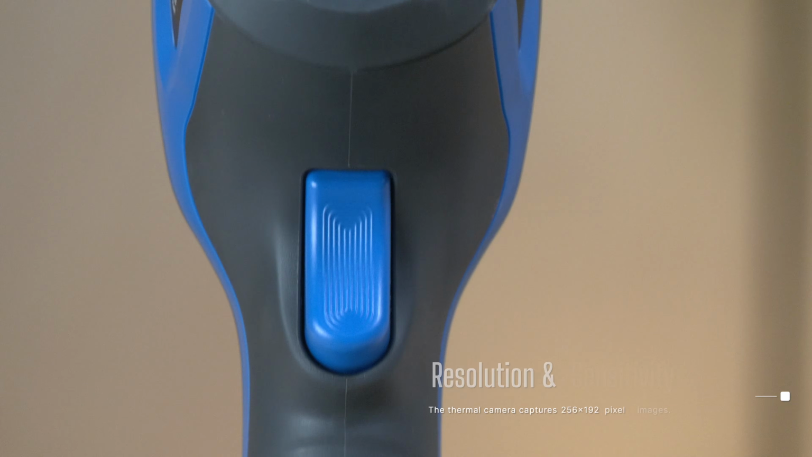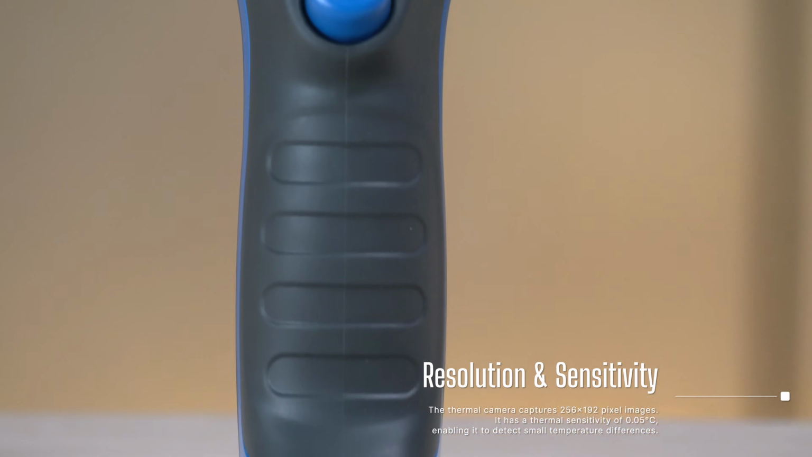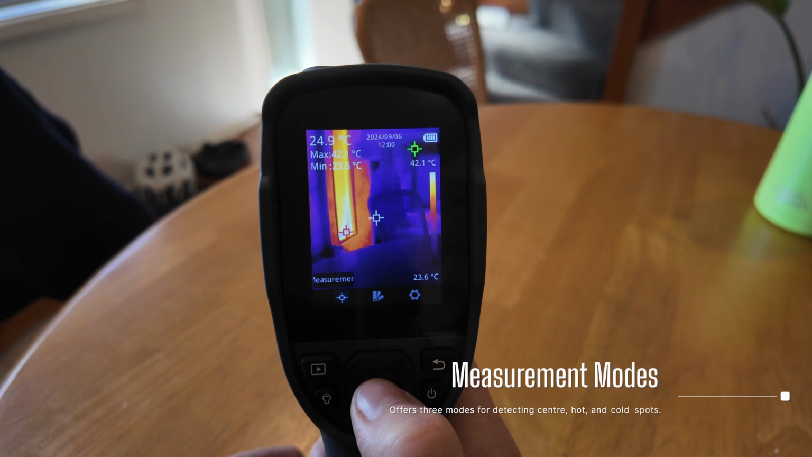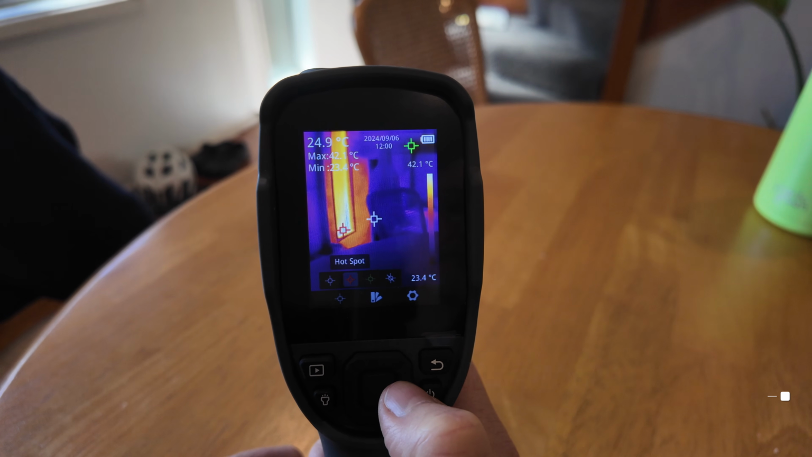The features are resolution and sensitivity. The thermal camera captures 256 by 192 pixel images. It has a thermal sensitivity of 0.05 degrees, enabling it to detect small temperature differences. It offers 3 modes for detecting center, hot and cold spots. The field of view is 56 degrees.